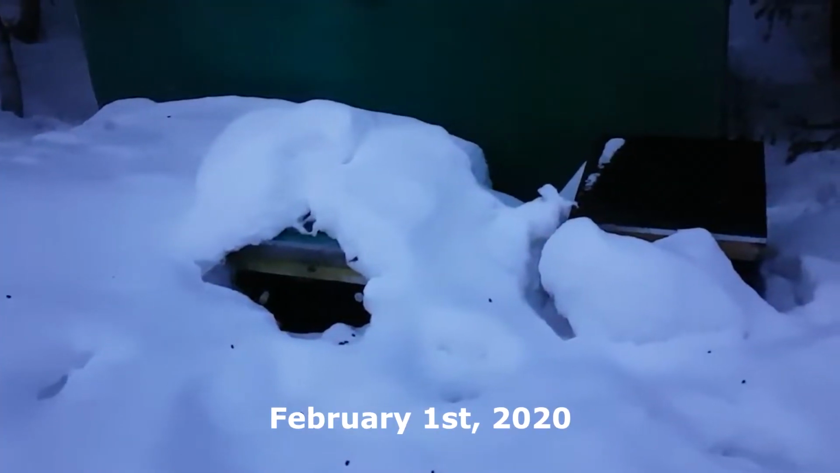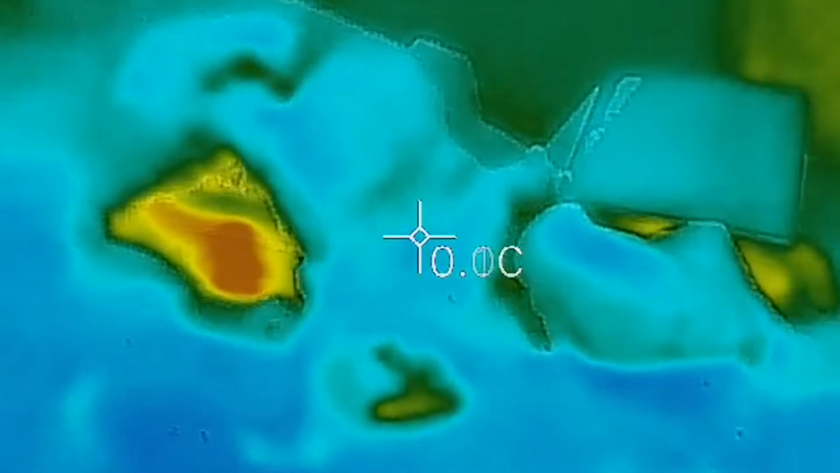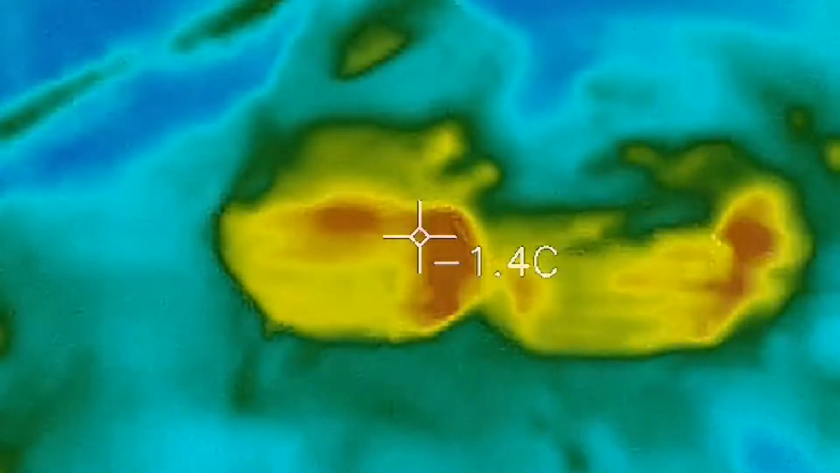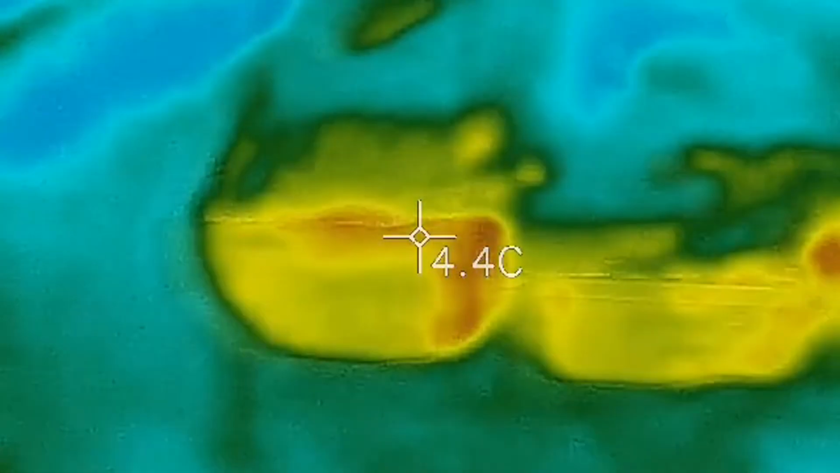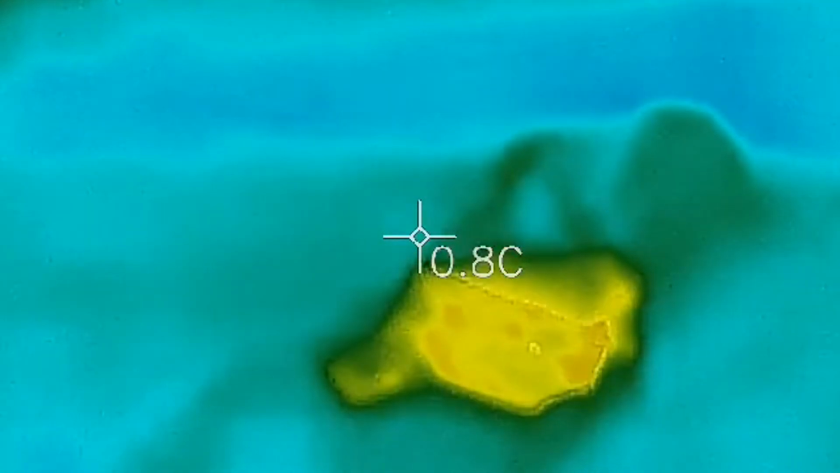All right, so let's take a look at some thermal imaging shots a couple days later, and here we have some snow melting off, and there it is. You can see there's heat coming out of those hives. Okay, there we go. I'm going to just switch to this. So they're lit up, and I can't really tell exactly where the cluster is or anything like that. All I can tell is basically there's something under the snow that's producing heat.